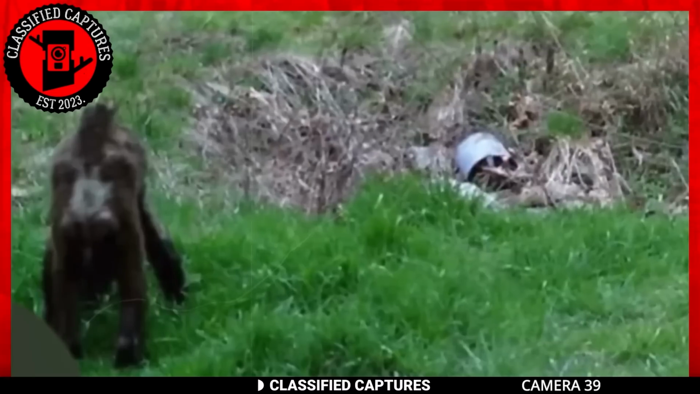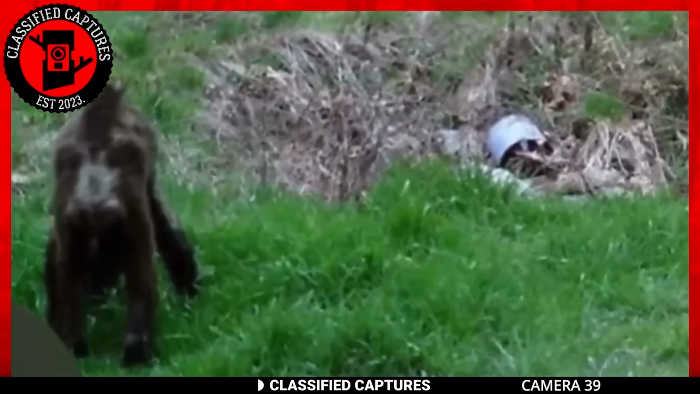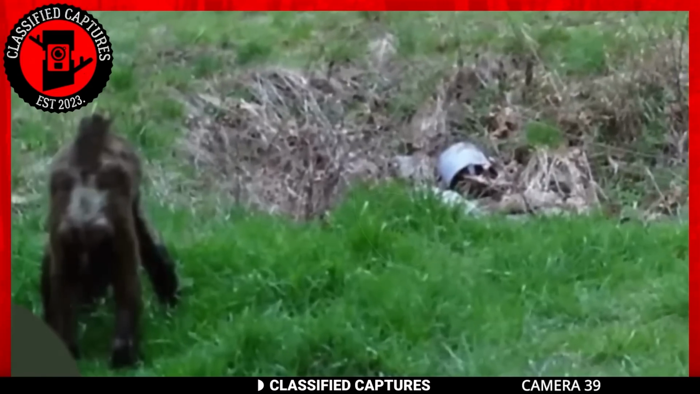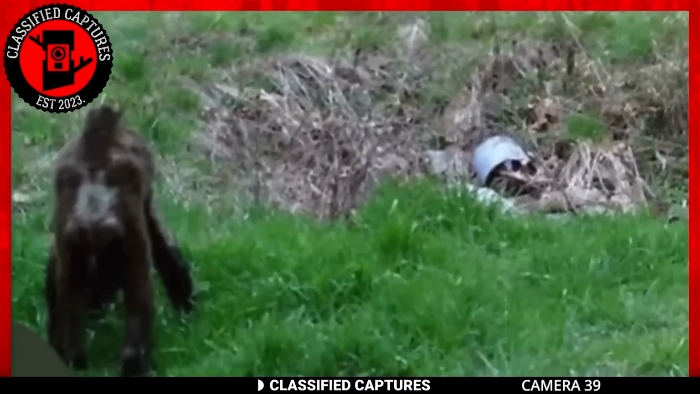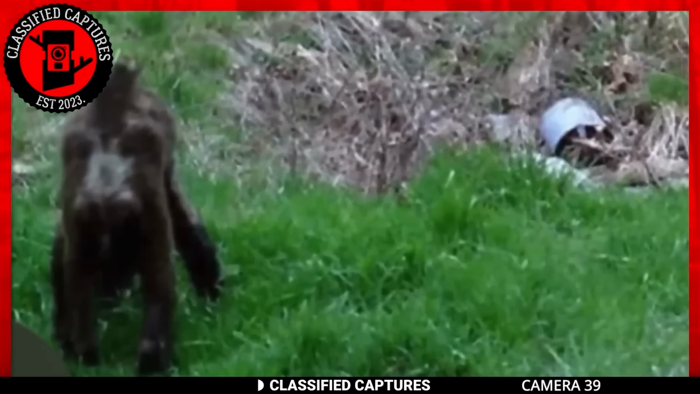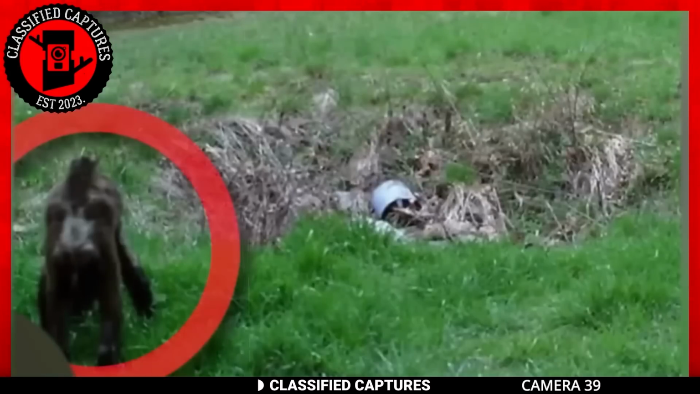Identifying this elusive creature becomes even trickier due to its uncertain position. Is it on all fours or is it lying down? It's like a game of hide-and-seek, making it hard to discern the head or limbs. But from what I can gather, I have a different theory. To me, it appears more akin to an ape. There's a certain posture and stance that evoke images of our primate cousins. However, the final verdict is up to you.